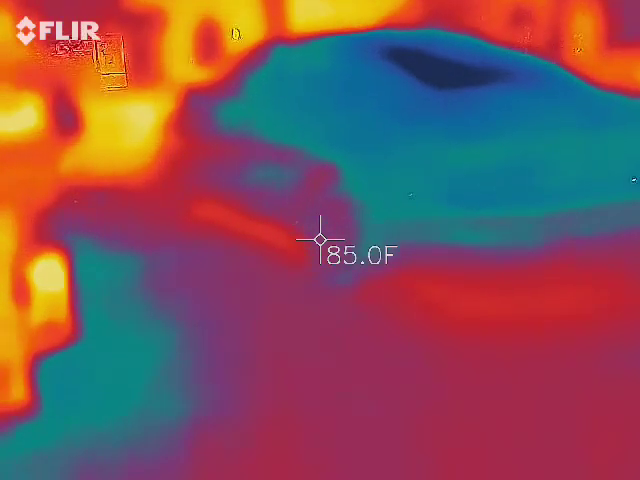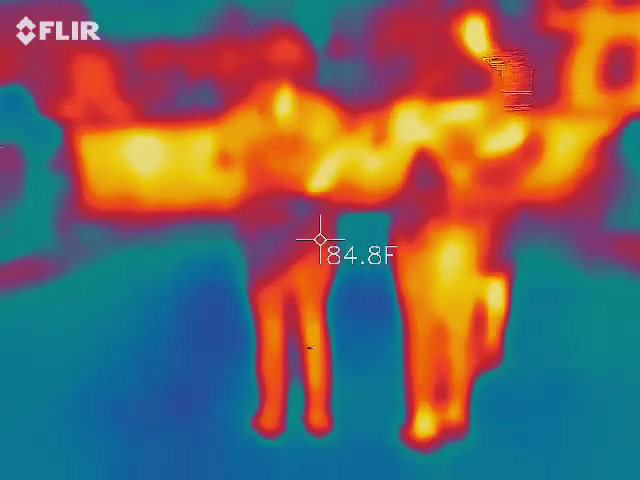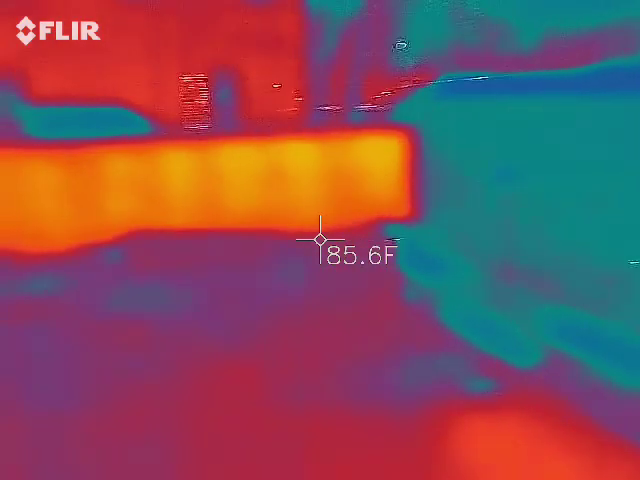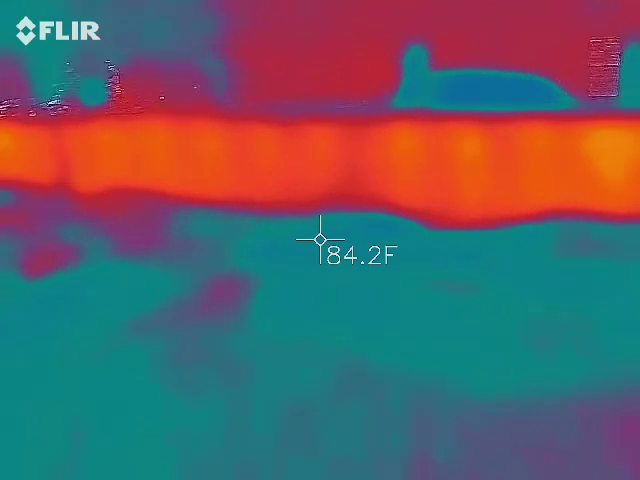So what are we looking at, ambient temperature now? Does fever mean anything? Yeah, she does. 85. Okay, 78 on here. Bottom.